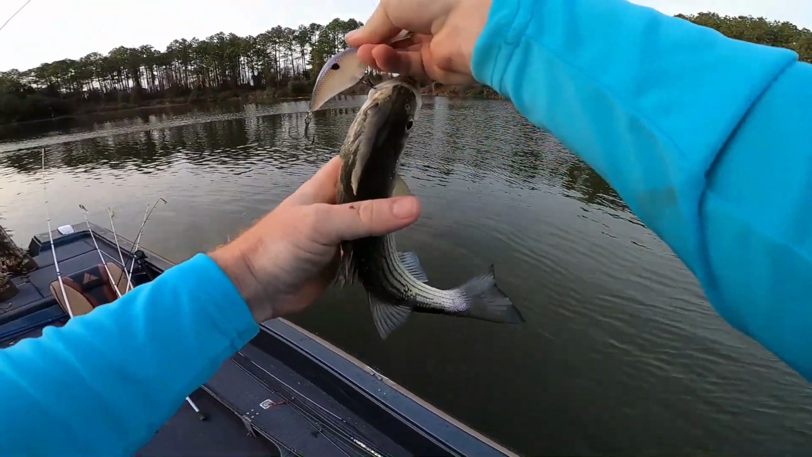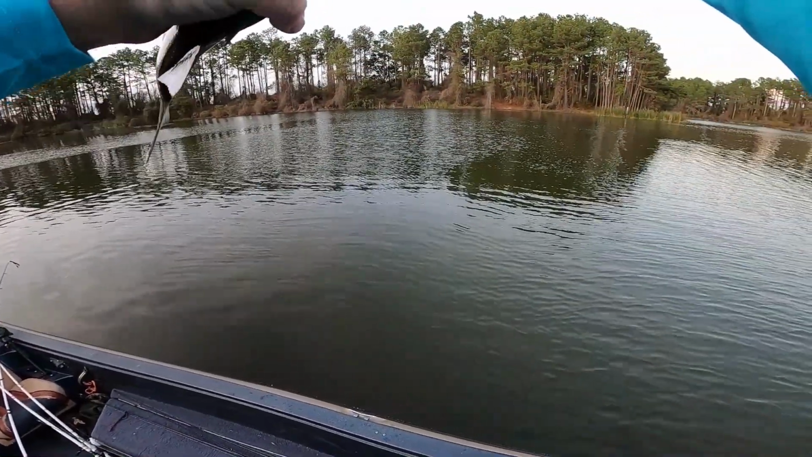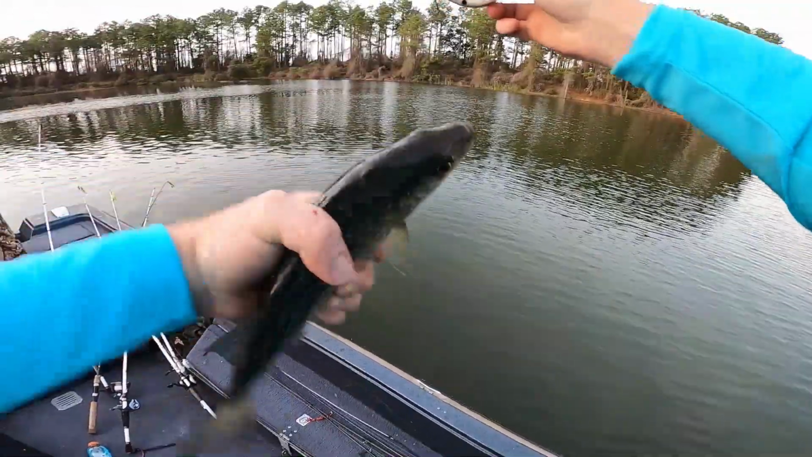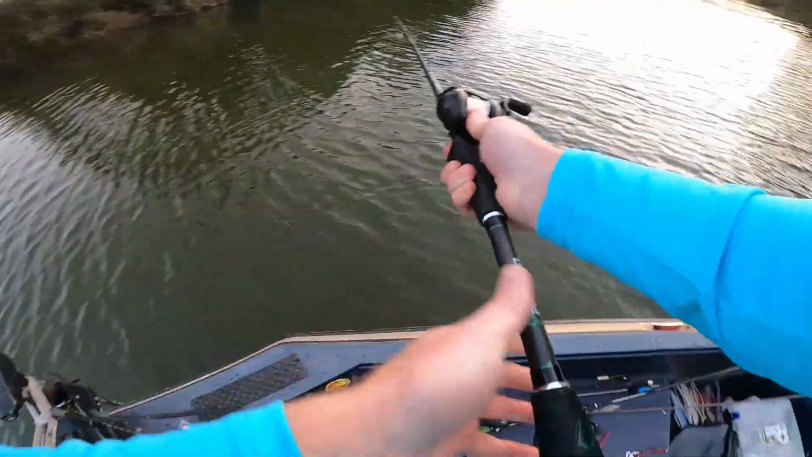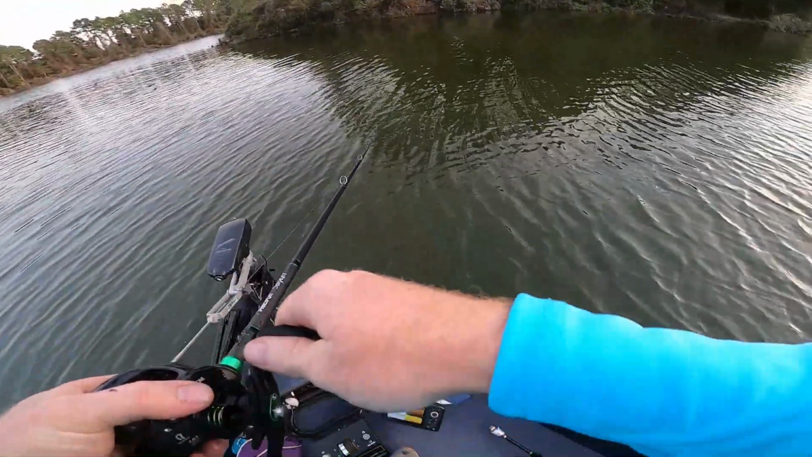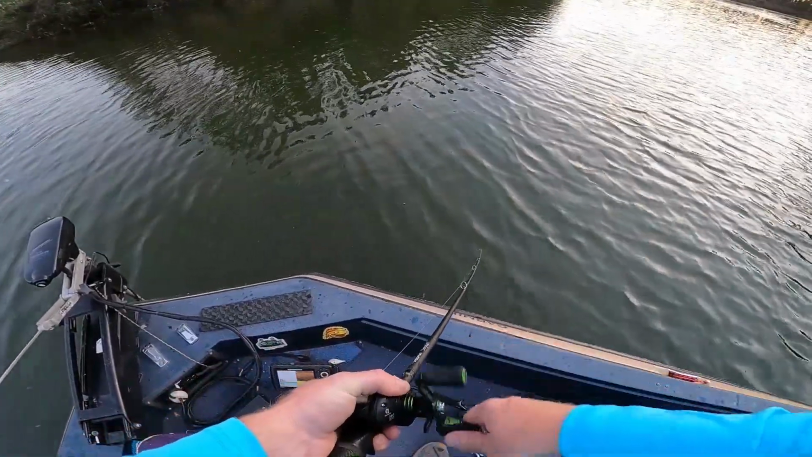Catching these things are so much fun, guys. On crankbaits, it's not so much fun with live bait, but I mean they're really good to eat. Basically like crappie. All right, there he is. Let's throw him back. I'm just reeling that thing fast, and then I'll just start creeping it just as slow as I can, and it still be wobbling. And every time I've been getting a bite was whenever I'm just creeping it really, really slow.